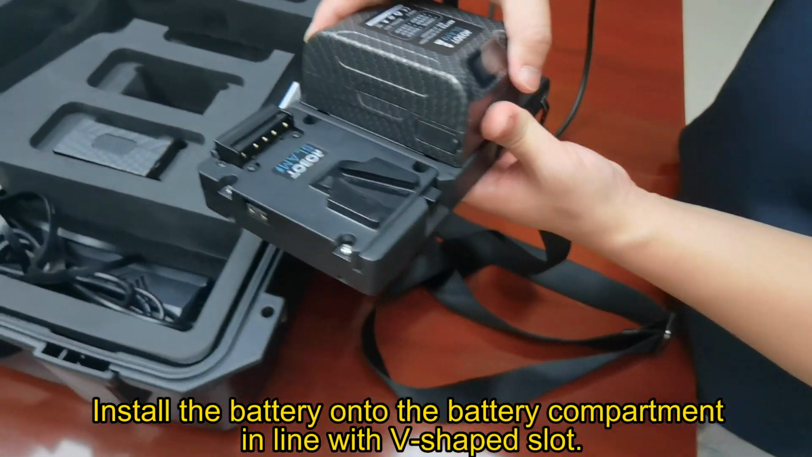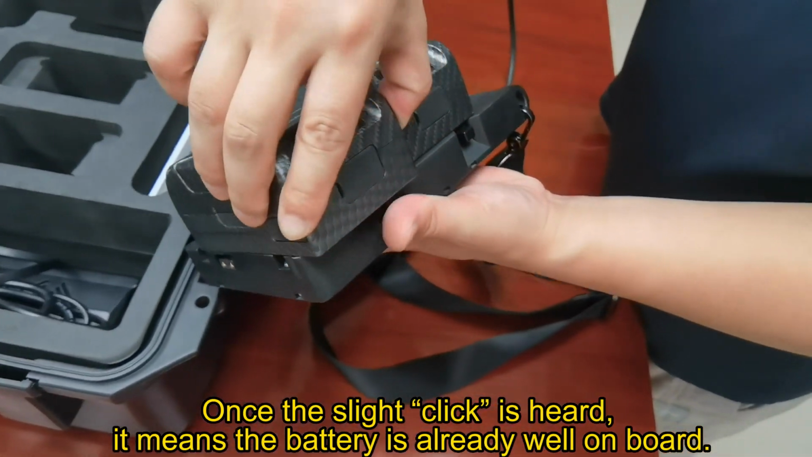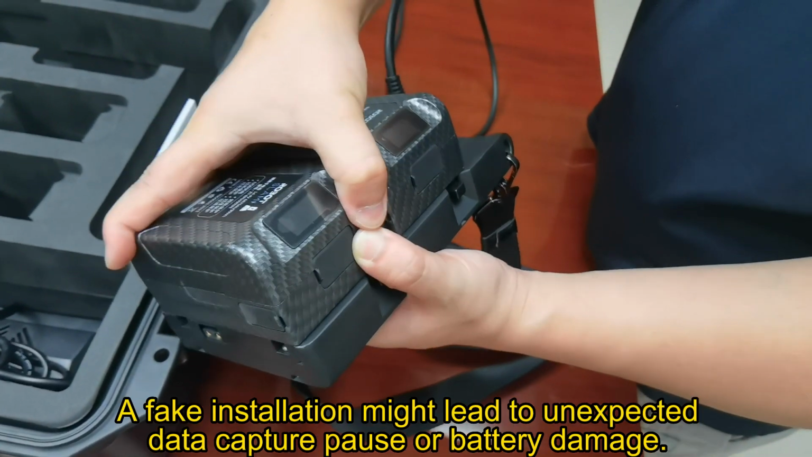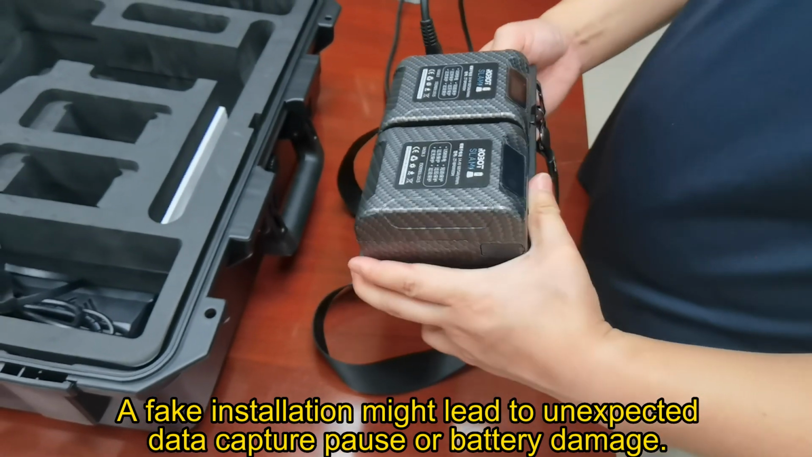Install the battery onto the battery compartment in line with the V-shaped slot. Once a slight click is heard, it means the battery is already well on board. A fake installation might lead to an unexpected data capture pause or battery damage.